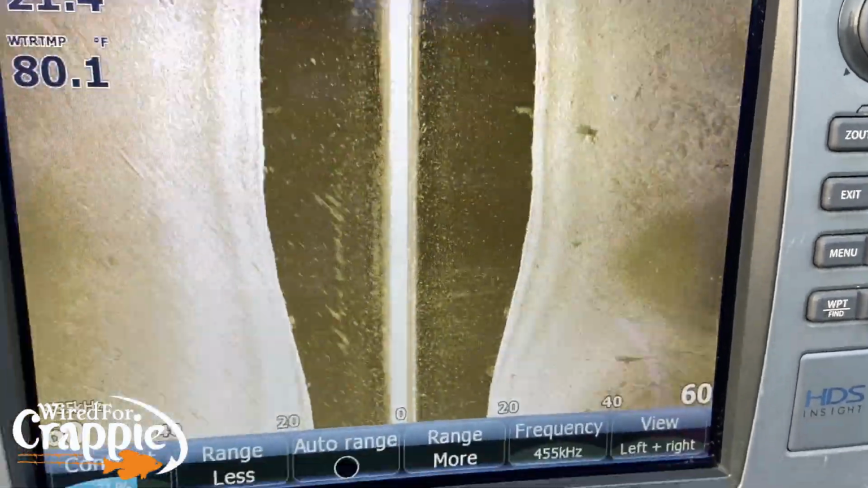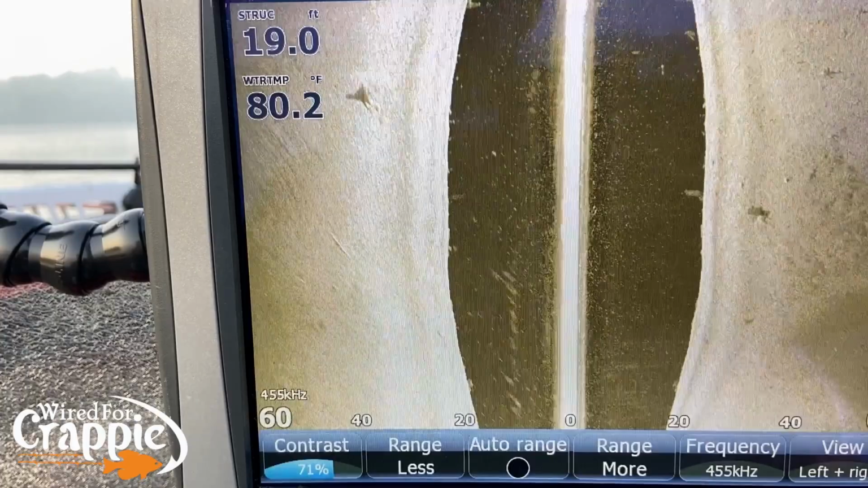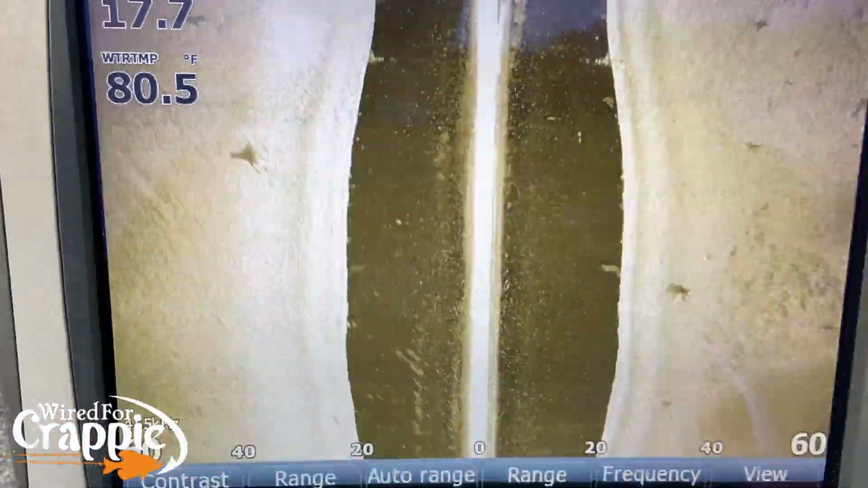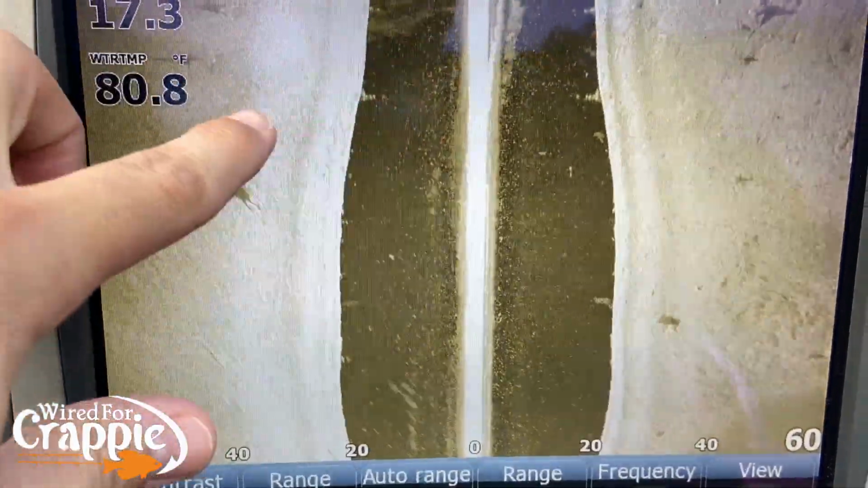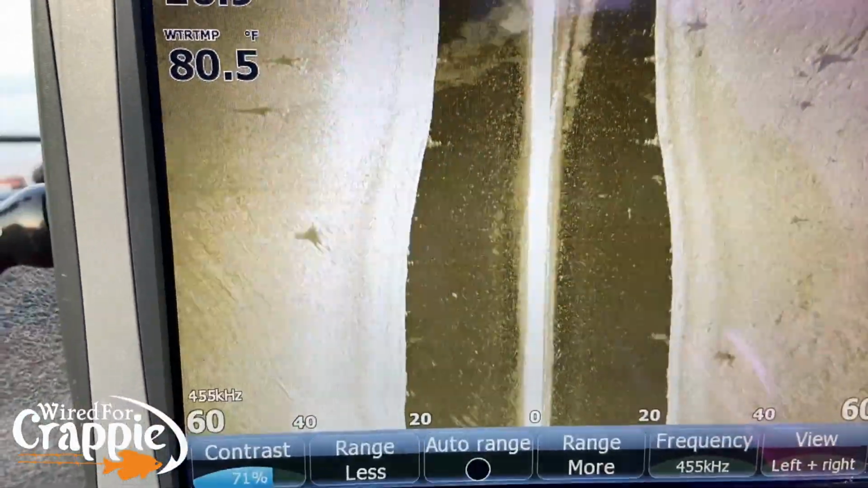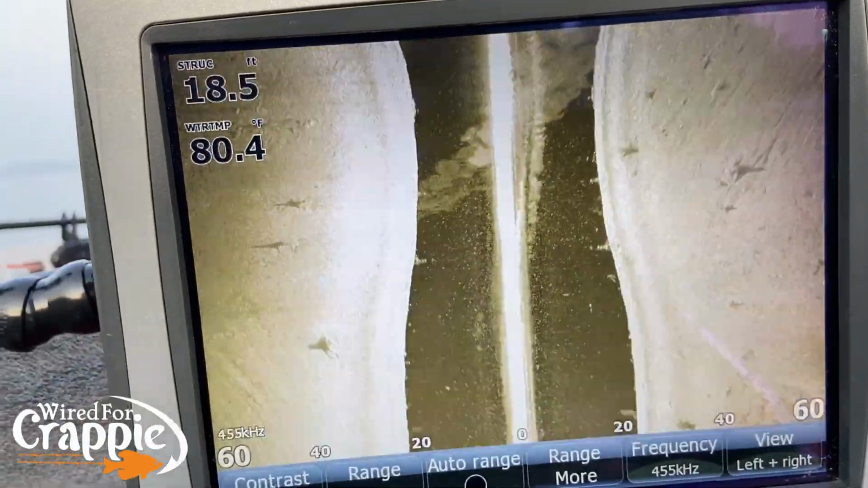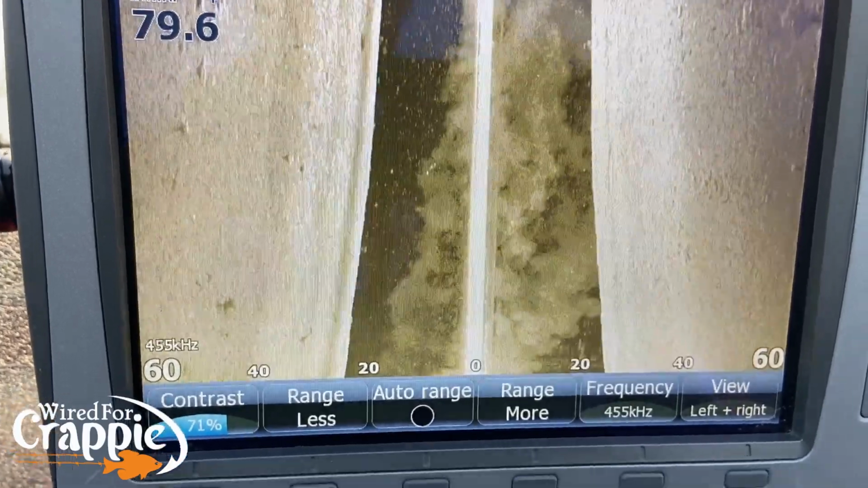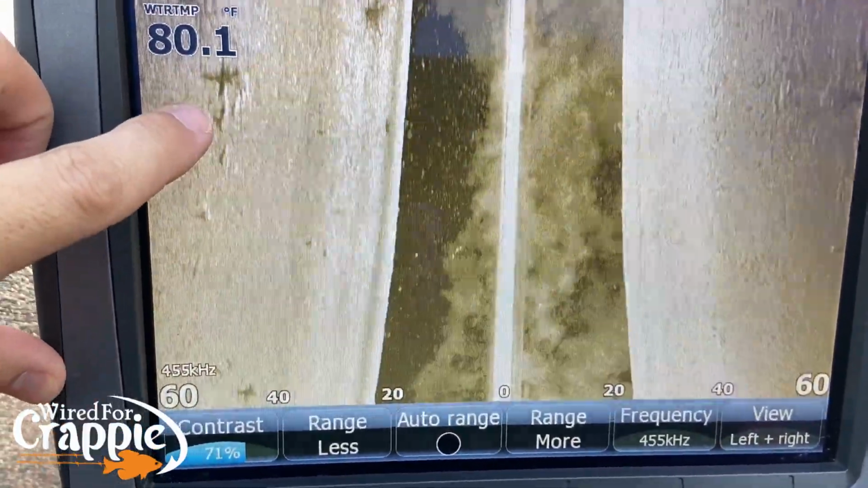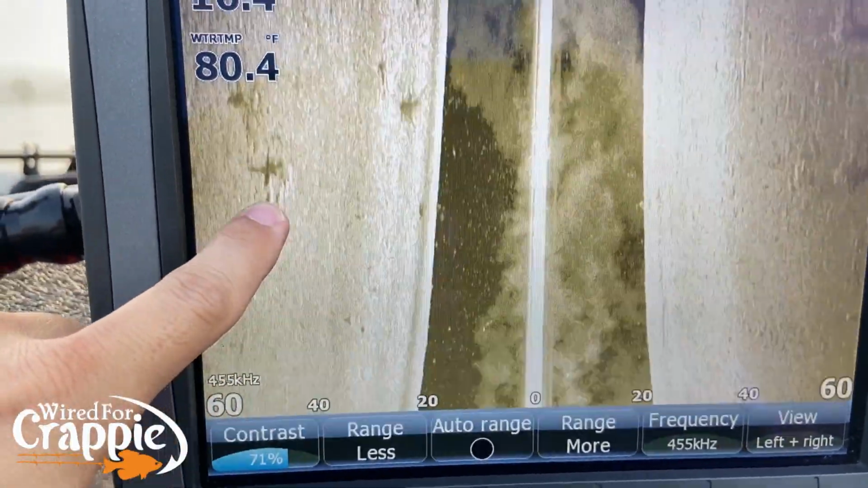All right, so we got a stump bed right here. So there's a stump. There's stump over here, and we found one that's got some fish on it. Let's see if we can get on it here. That stump right there has fish on it, guys. See those white dots around the outside of that stump? That's fish.